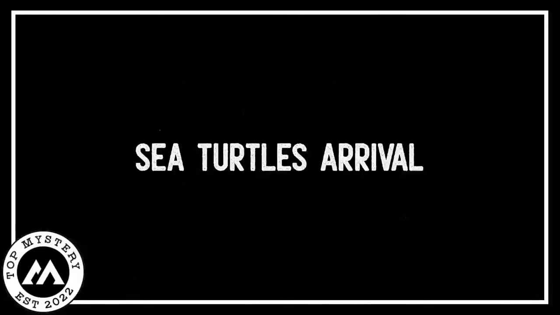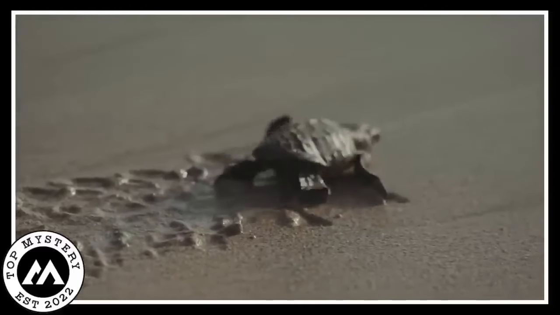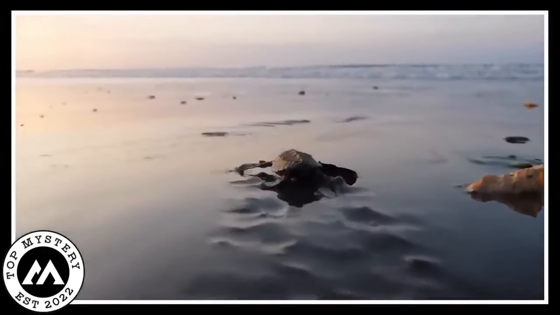Sea turtle arrival. A single baby sea turtle that survived its mother's clutch of about 100 eggs makes its appearance in this amazing video. This tiny hatchling sets out on an amazing journey after patiently incubating in the warm sand for 60 days. The tiny creature makes a determined entry into the vast unknown, as seen by its flippers pushing through the sand.